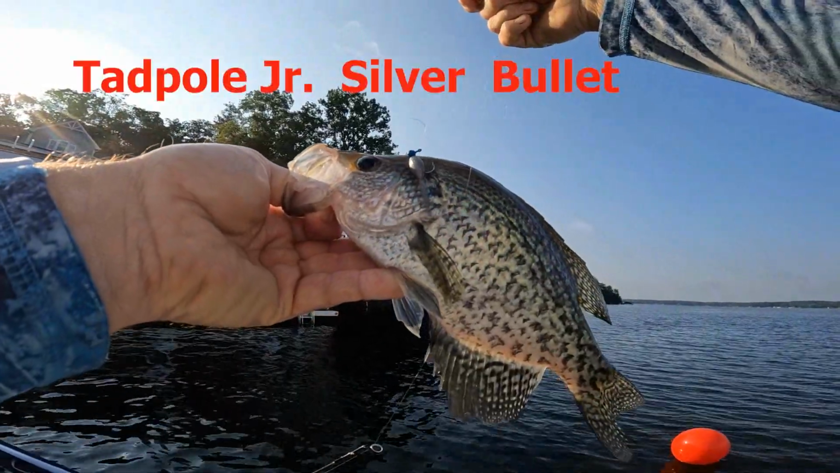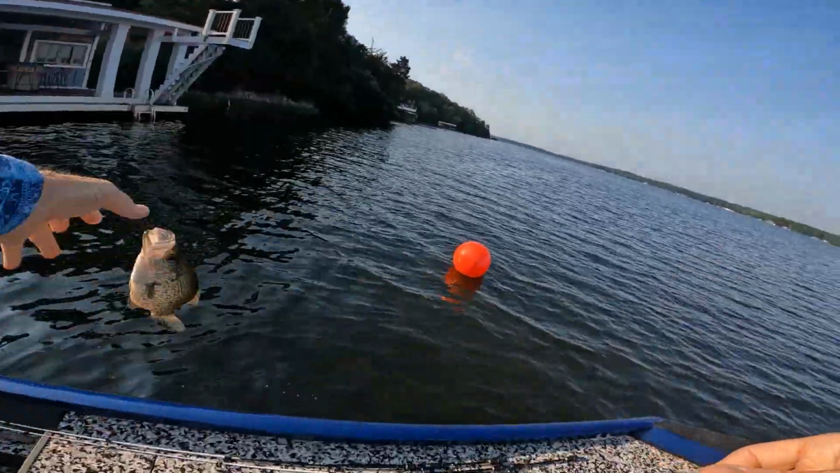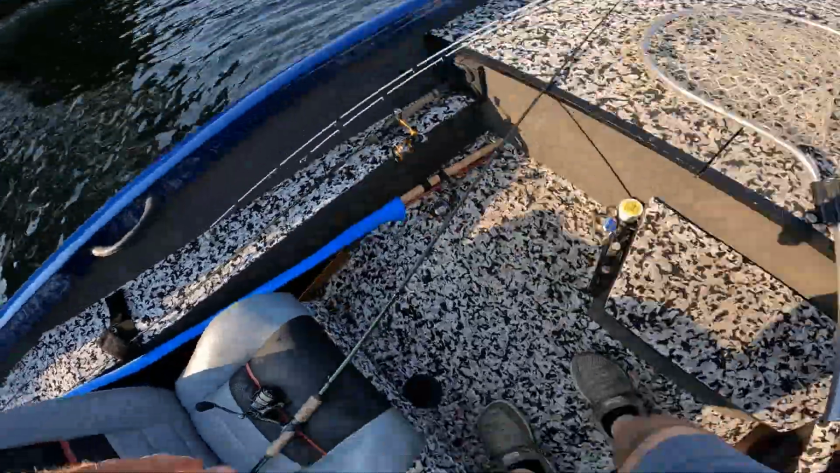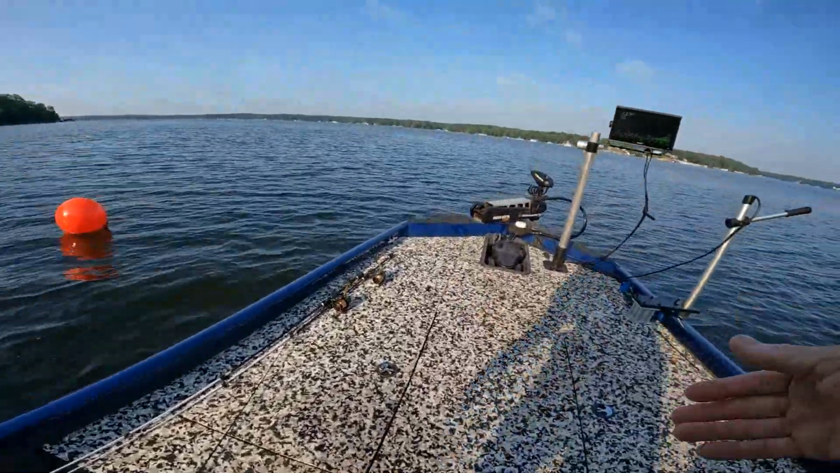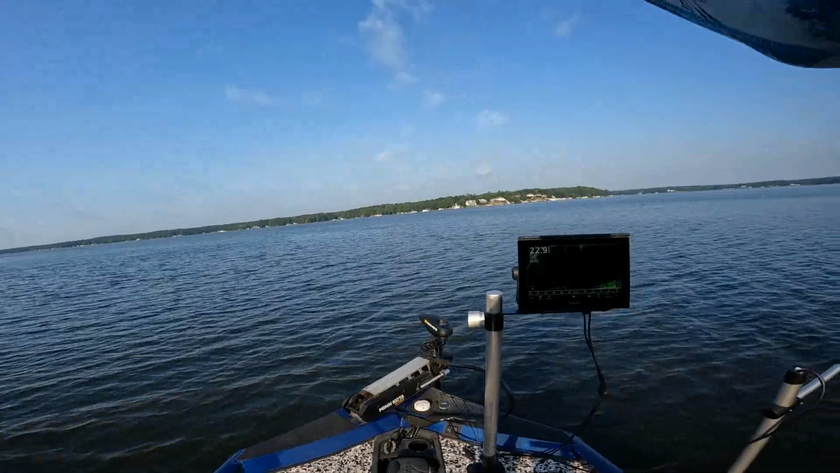It's a Tadpole Jr. and Silver Bullet. Real good one. Hey, we'll take those all day. And I seen him down there. He was by himself, one fish. I thought, looks like a crappie sitting there. And when the bait didn't even get to him, it was sinking, about 3 foot above him. I seen him come straight up like this and grab it.